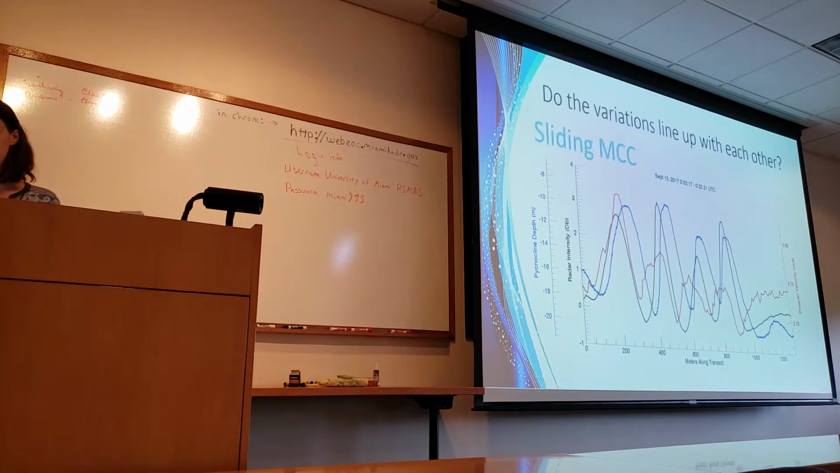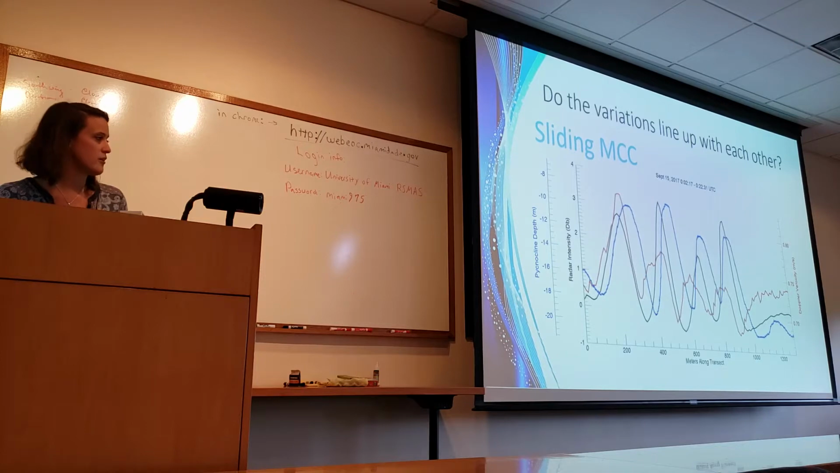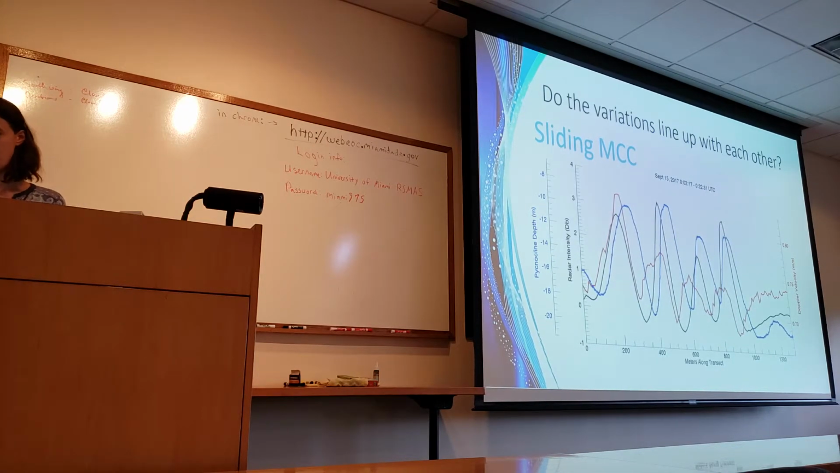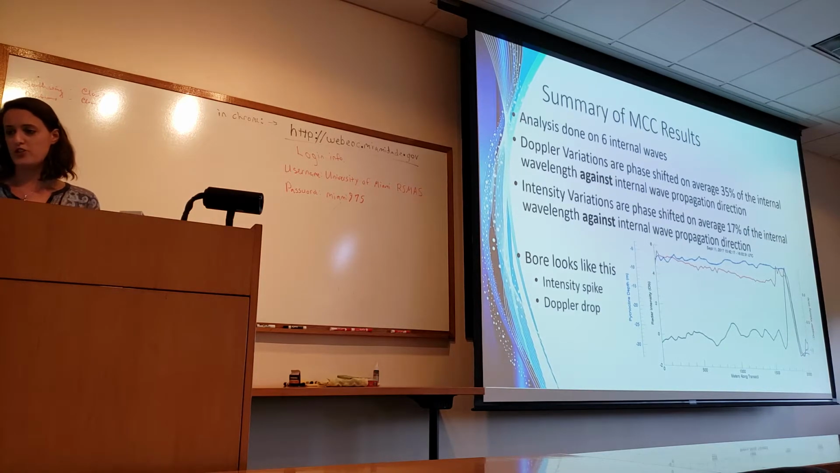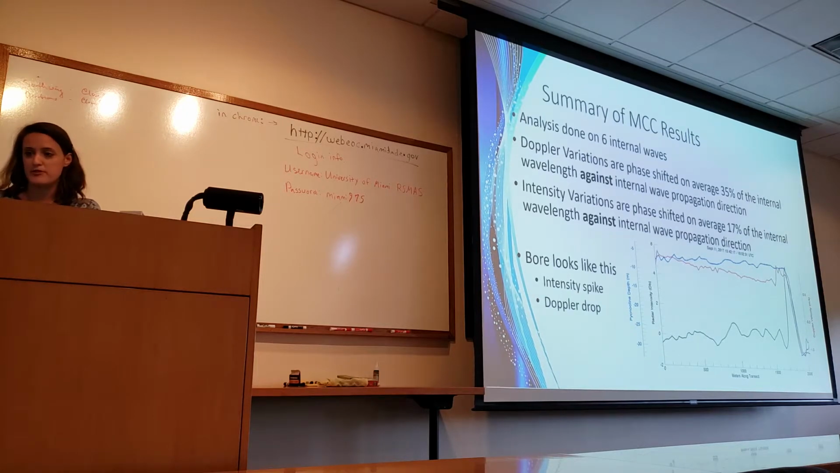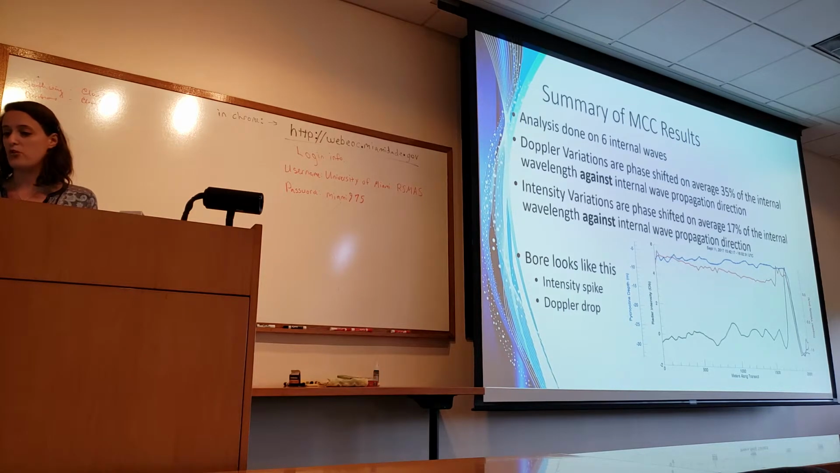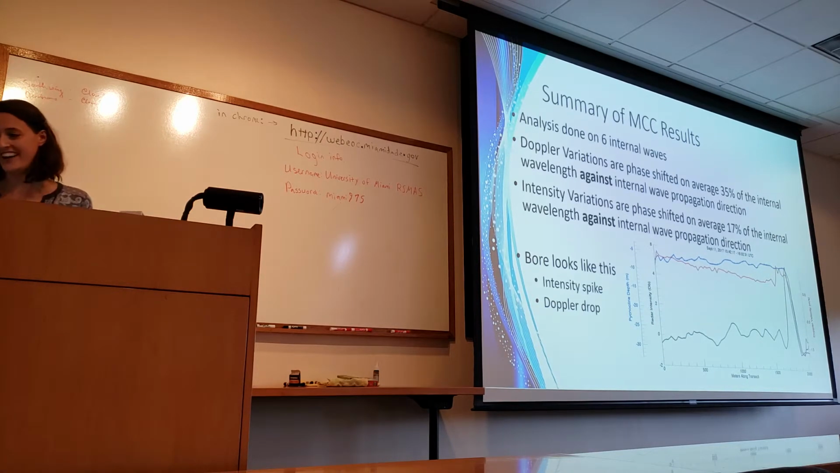So we set up a sliding maximum cross correlation to determine where the peak phase shift is that these all line up in. And so after doing this, we determined that the Doppler variations are phase shifted 35% of the internal wavelength, and the intensity variations are phase shifted 17% of the internal wavelength. And don't worry, I'll explain that in a minute. I know that's a lot of words.